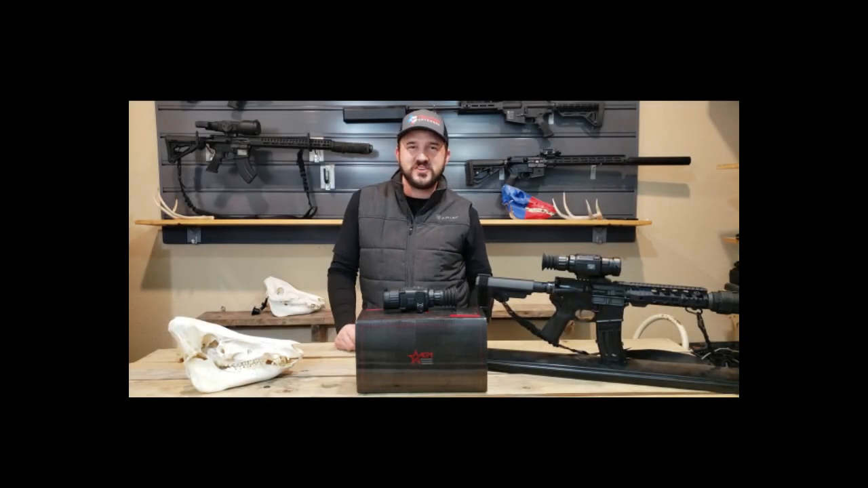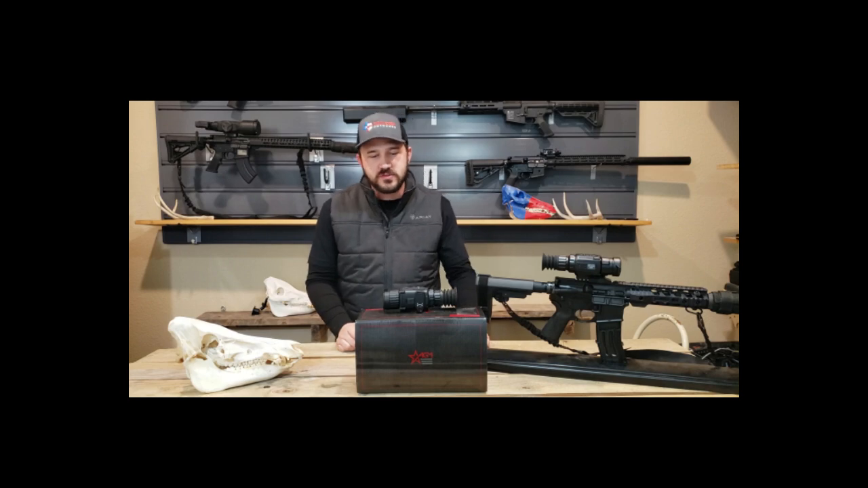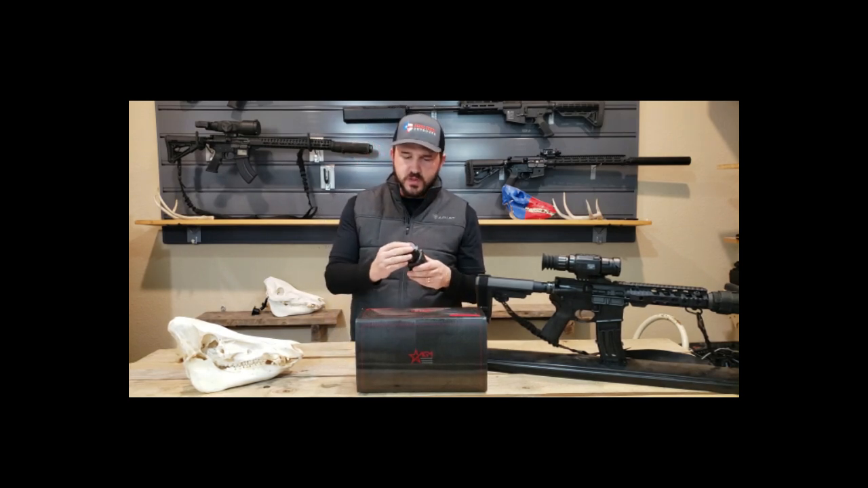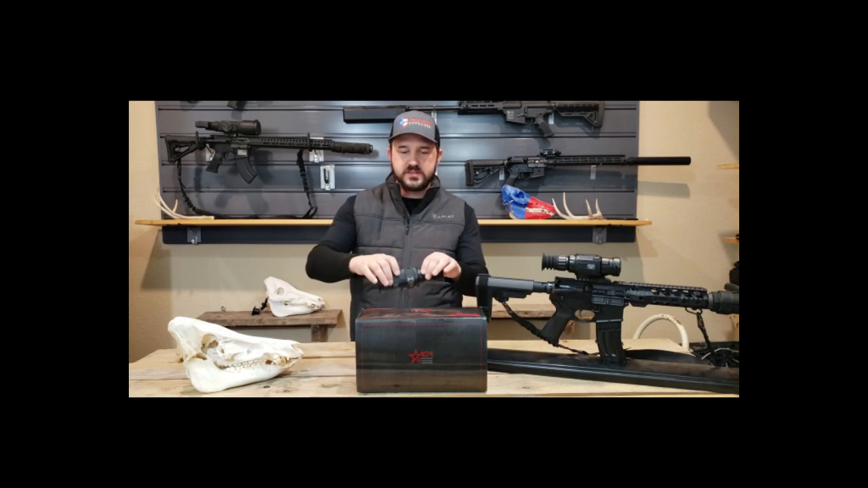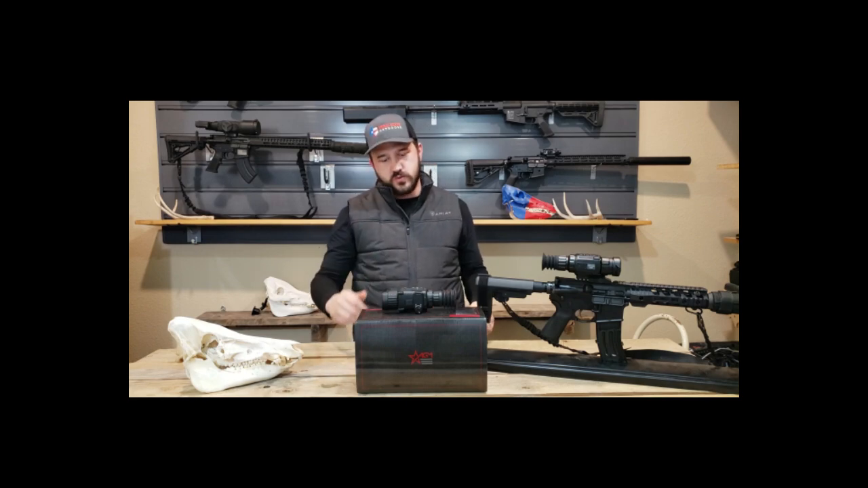This is Jason Price of Feral Texas Outdoors, and we've been fortunate enough to field test the new scope by AGM. This scope is going to be called the Rattler. It's going to come in a 35mm lens option and a 25mm lens option. Right here in front of you is the 35mm lens option. I want to go over some of the specs of what you can expect to see with their new line of scopes that they are going to be coming out with here in January 2021.